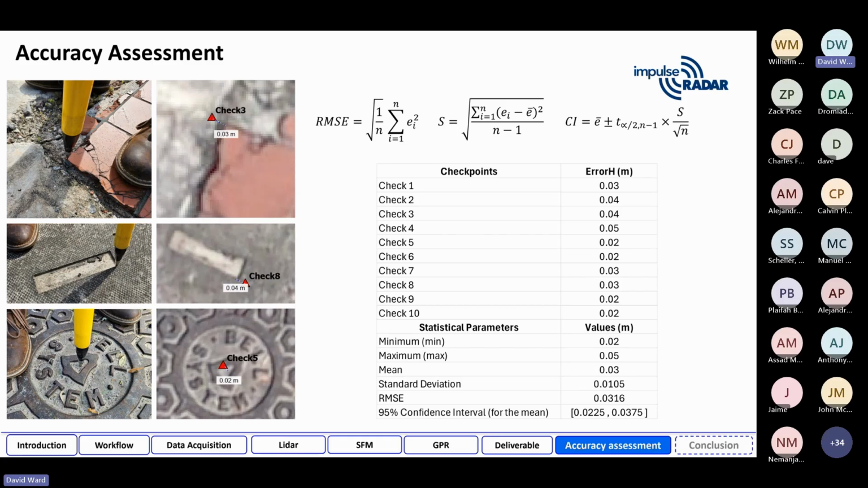And we came out with a total RMSE of 0.0316 meters, 3 centimeters, which is half of the accuracy required for ASCE 38, which is really 6 centimeters. So over the 6 acres in 10 minutes, with a few checkpoints, all this data just went right into the accuracy standards that we need for the entire project.